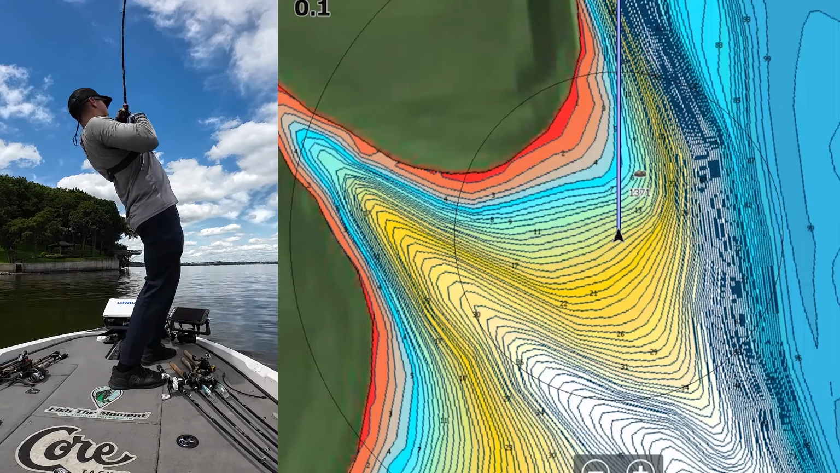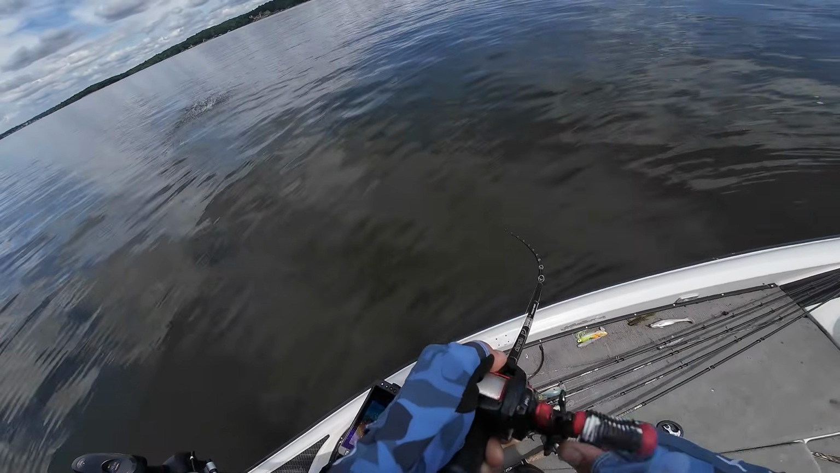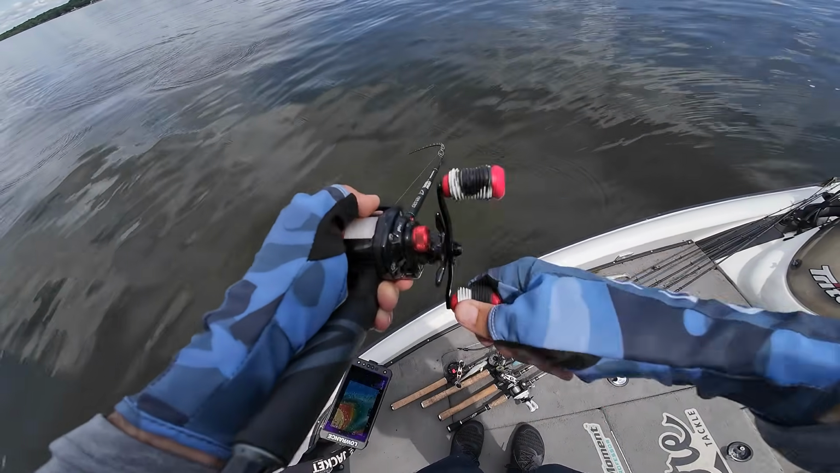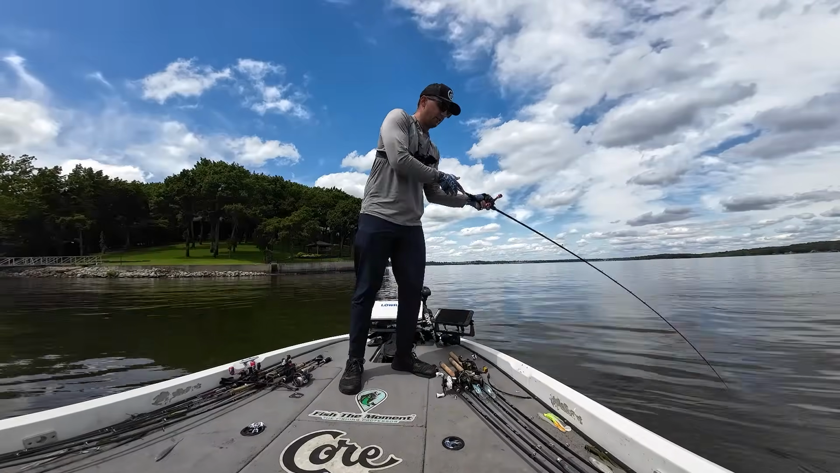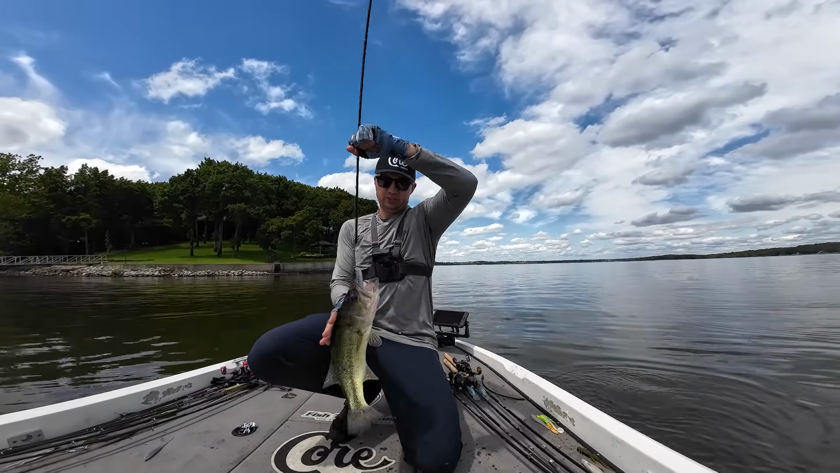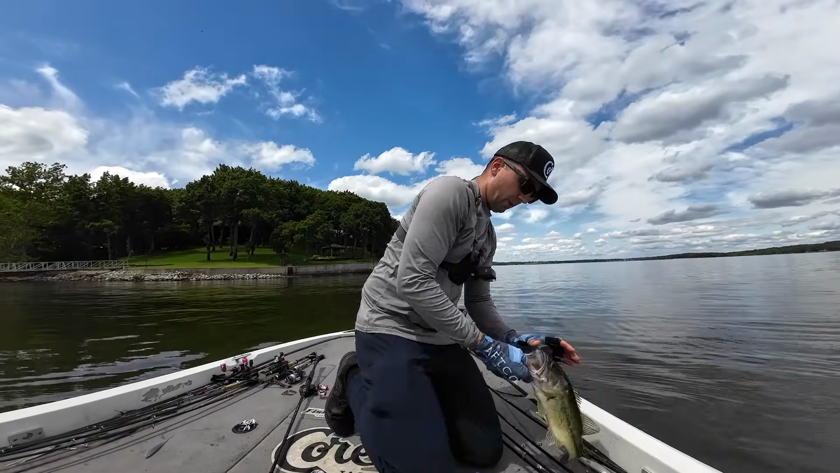God, there we go. Be a good one. Decent fish. Man, that last one chased it pretty good too. There's some bass right here, guys. They're sitting pretty tight, I feel like, to that channel. There we go, nice one. I couldn't really see them, but I know they're down there. Oh, he broke me off. I almost dumped that fish with my bait and all.